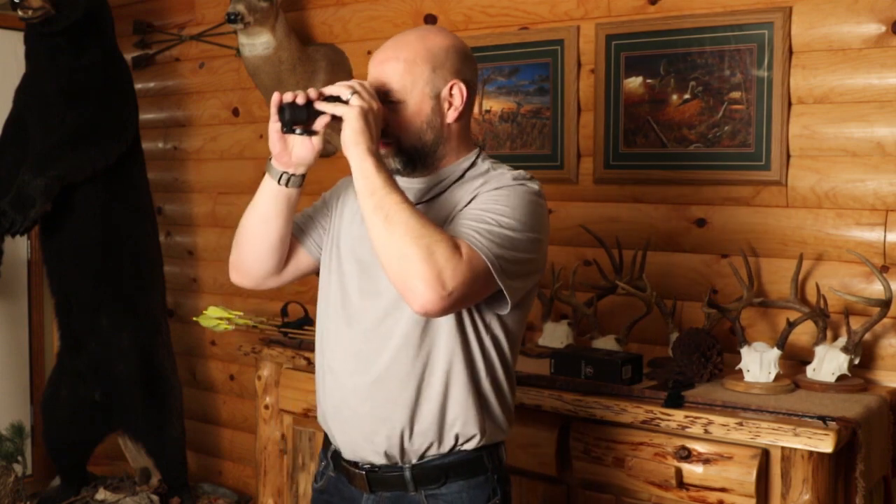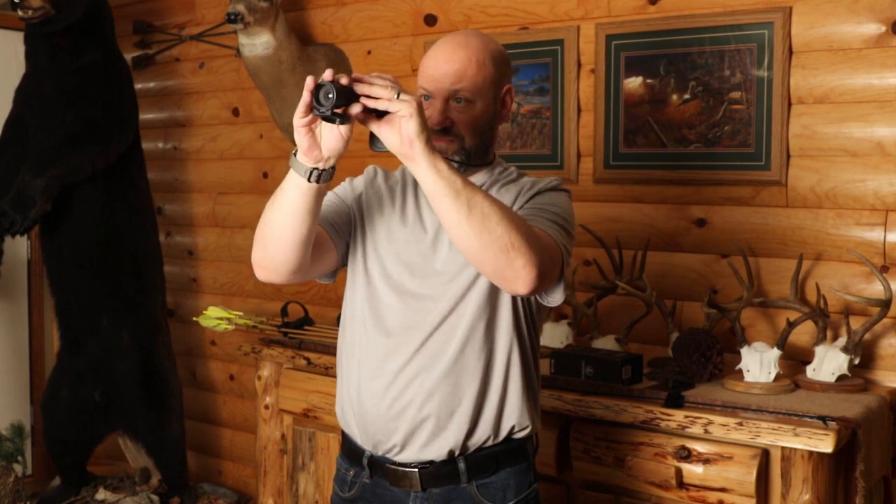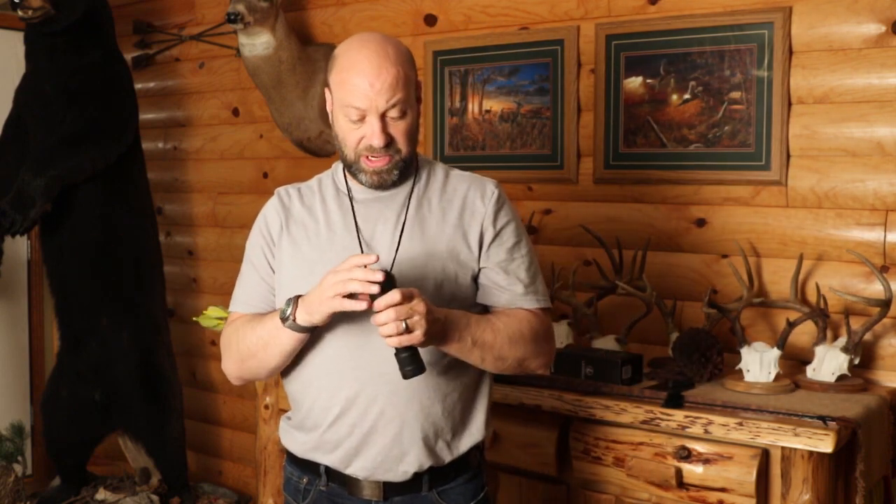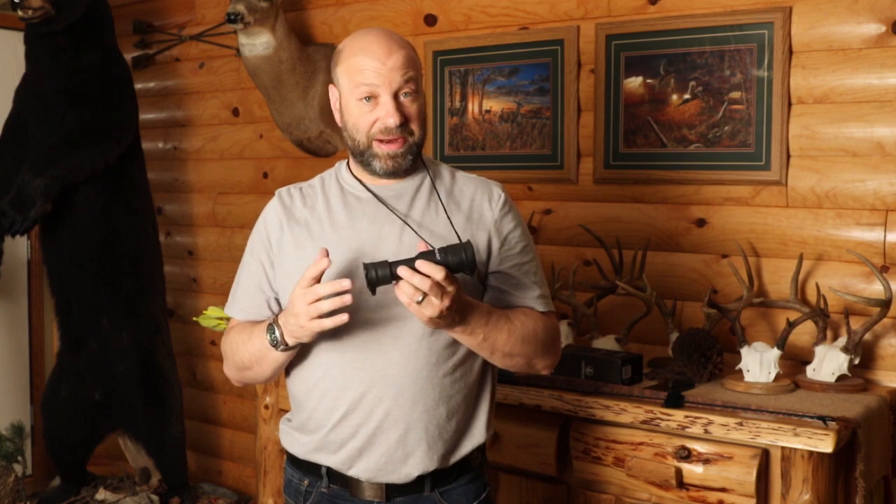When this is on, it doesn't go to your eye like this. You actually hold it out here in front of your face a few inches till you get focus, and you can scan like this as you're looking. You're going to see the footage. I'm going to roll it in here for you in a second. But the thing is just an incredible tool. There's no doubt about it. Absolute incredible tool.